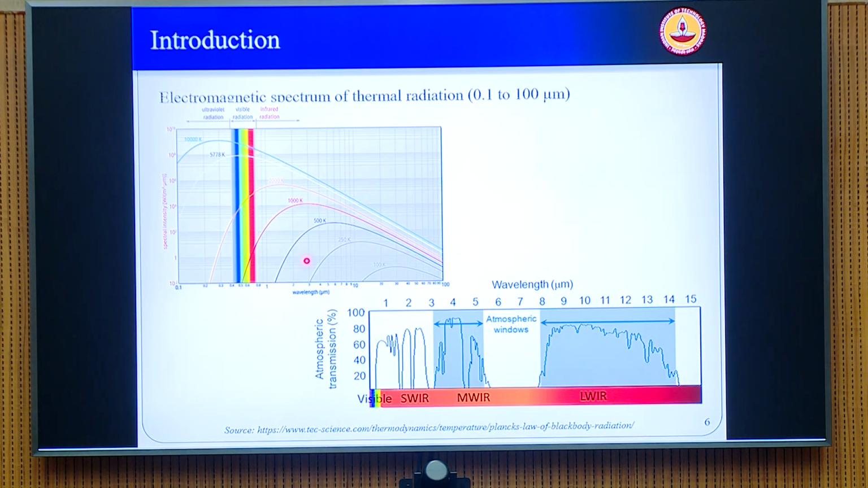Whereas if you go to around 300 Kelvin, for example, this is mostly going to be sensitive in the infrared region. This is where you see wavelengths of around 5 microns, 6 microns, and therefore if you are looking at imaging objects which are close to room temperature or slightly above room temperature, infrared imaging will be the most suitable imaging possible.